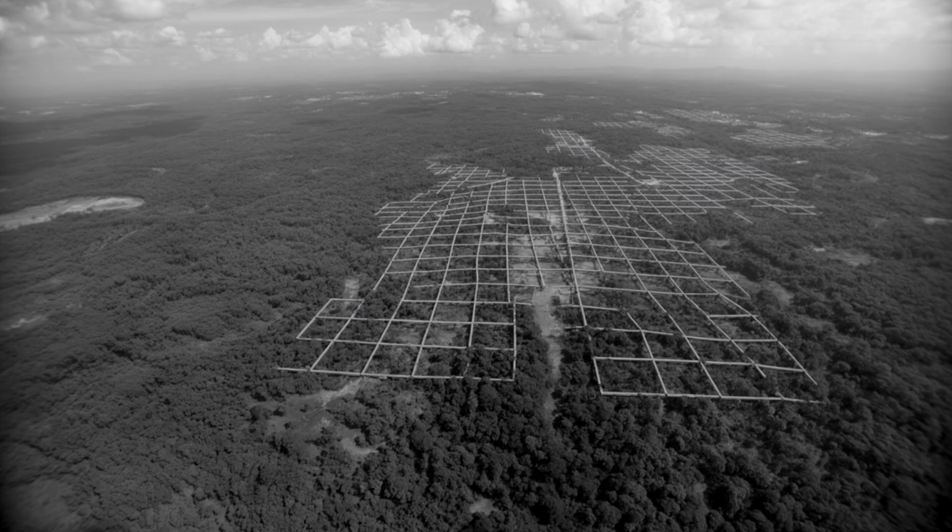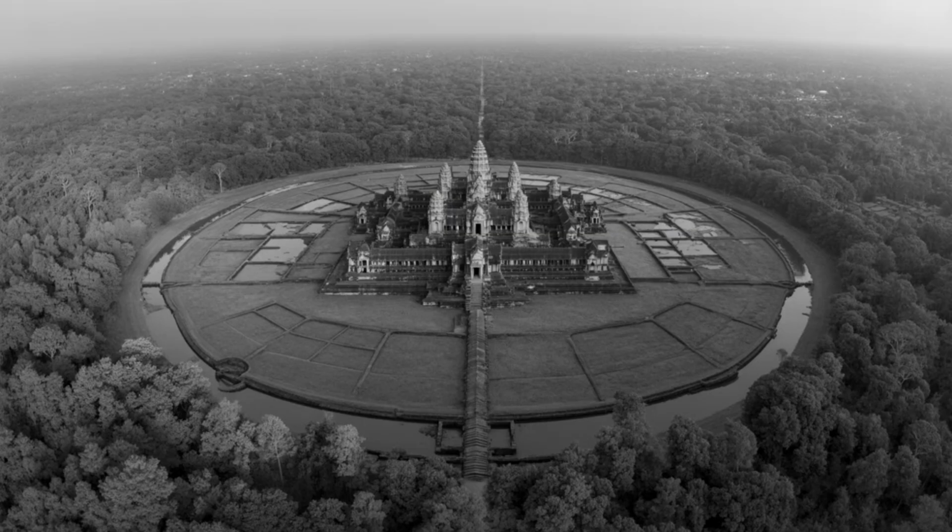Alignments that suggest astronomical knowledge more advanced than we credit these cultures with possessing. You can dismiss one site as coincidence, maybe two, but when LiDAR maps reveal the same geometric relationships appearing in Cambodia, Guatemala, and the Amazon, you're looking at pattern, not accident.